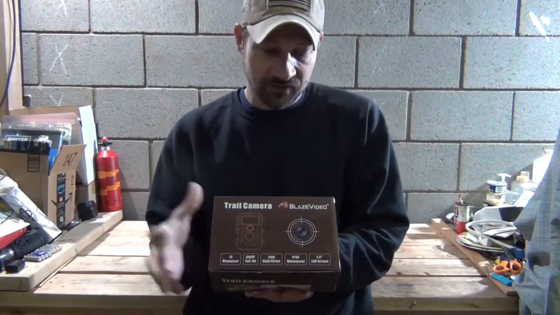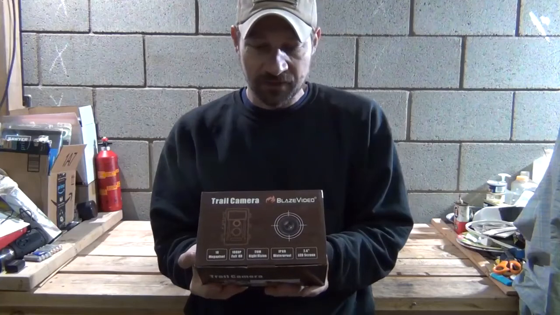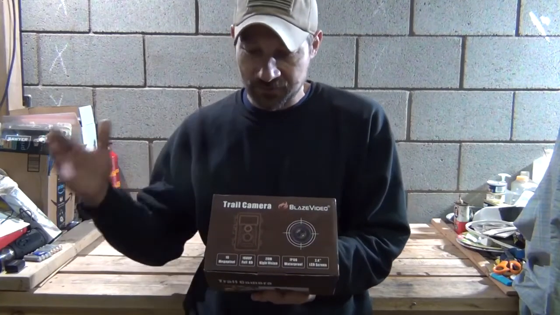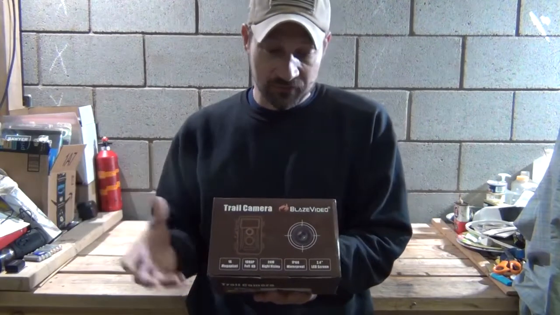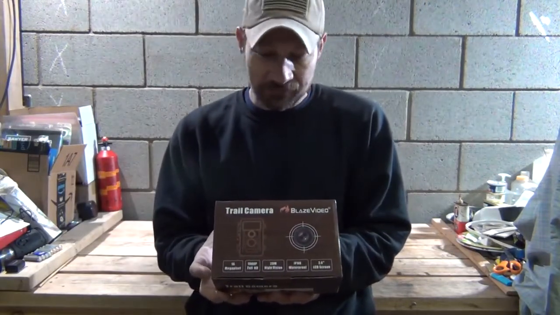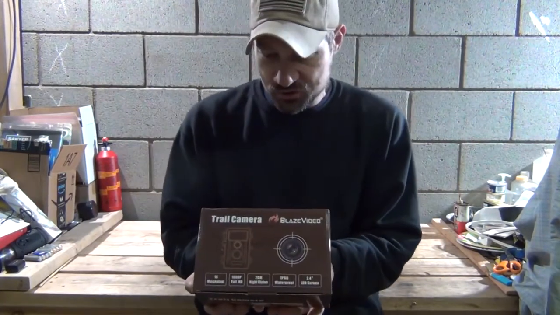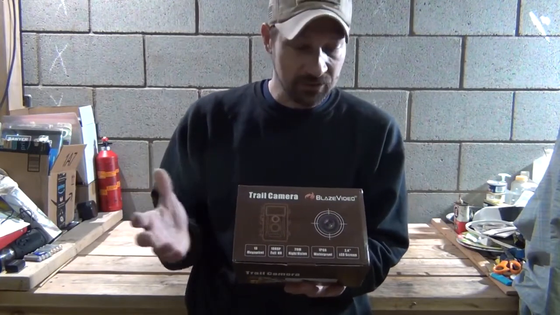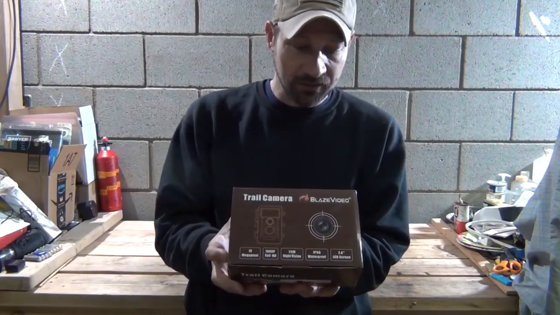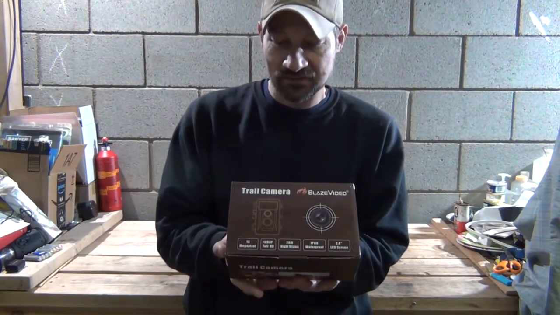For hunting, trail animals, trace or habit. For wildlife observing and researching, it captures pictures and videos of wild animals. And you can use it as a sports camera for riding, driving, camping, or exploring. And then it also says it works as a motion triggered security camera for your home, office, and community, and for all other indoor and outdoor surveillance where invasion evidence is needed.